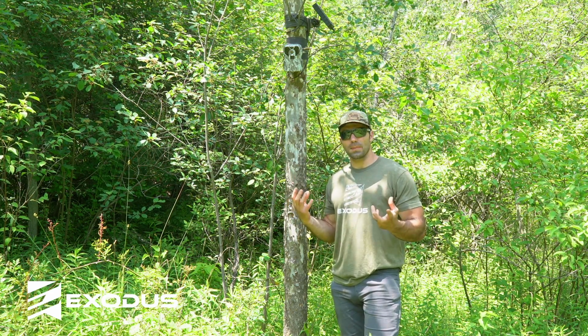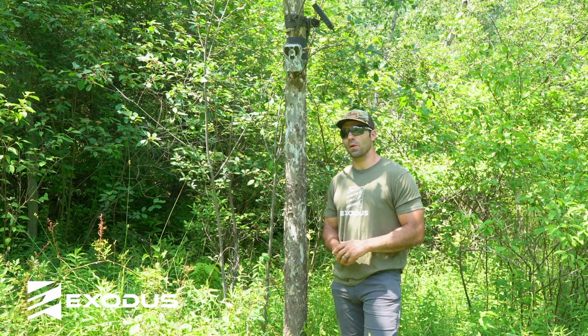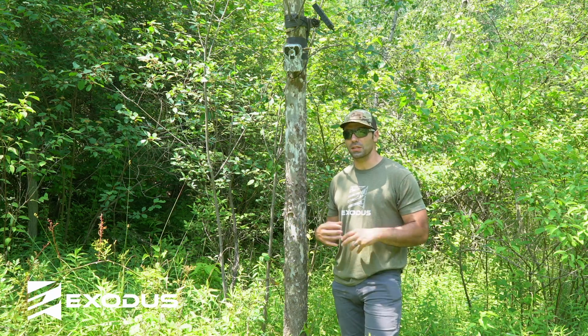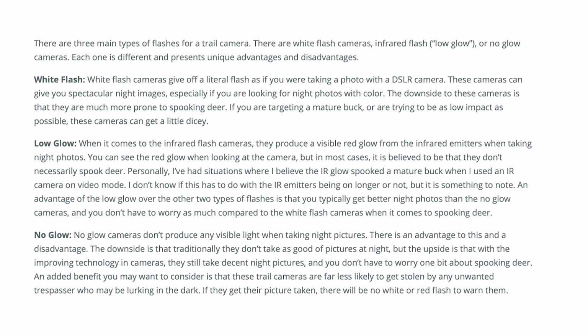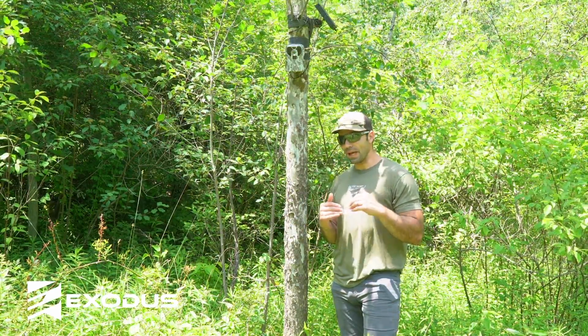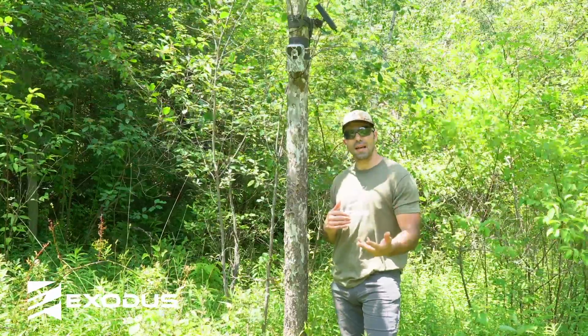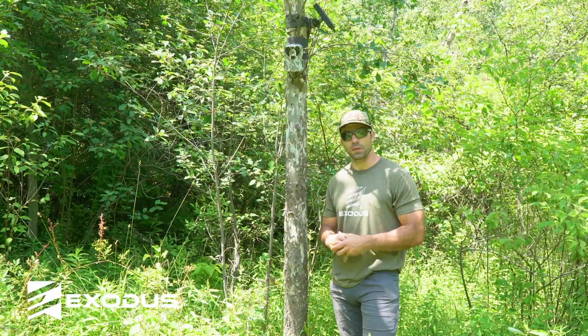And to start, we want to talk about flash, different types of flashes. There's white flash, obviously gives you color nighttime photos, and if nighttime images are super high on your priority list, if nighttime photo quality is a do or die for you, you're not really using this camera for deer hunting, but just wildlife photography, you're a hobbyist trail camera user, black flash would probably fall in that last option. White flash cameras are going to give you nighttime color images, which traditionally are going to provide a wow factor, I guess, for a non-deer hunter.